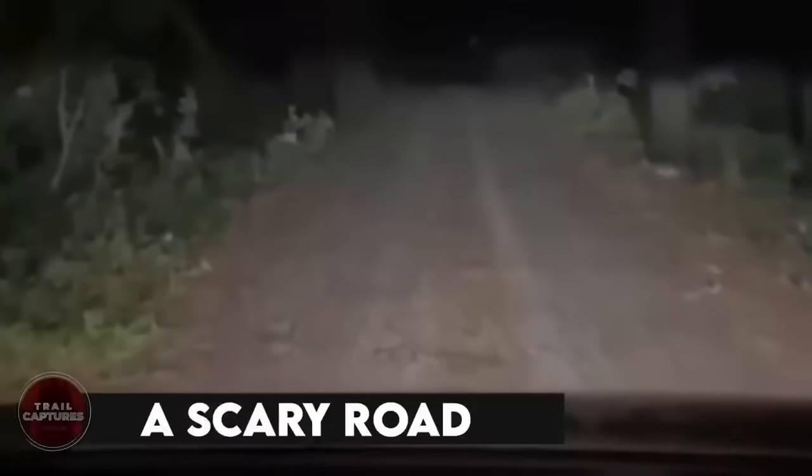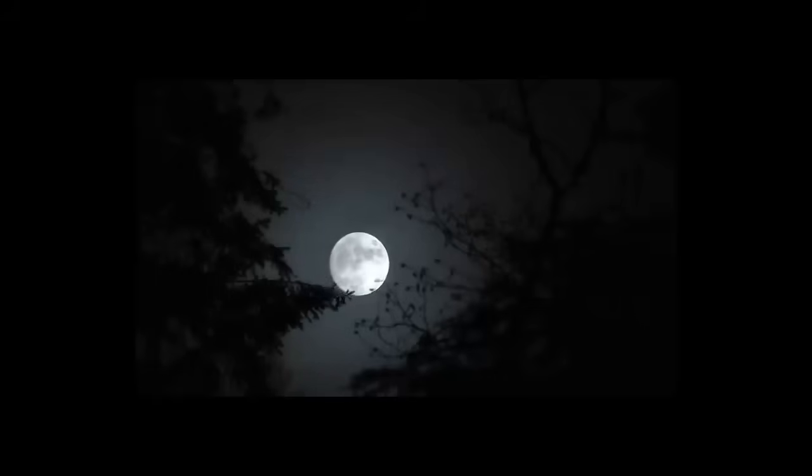A scary road. In the deep forest, there's this creepy road surrounded by tall trees. The moonlight makes the shadows look really spooky on the ground. All of a sudden, a camera starts recording, and it catches something super scary.